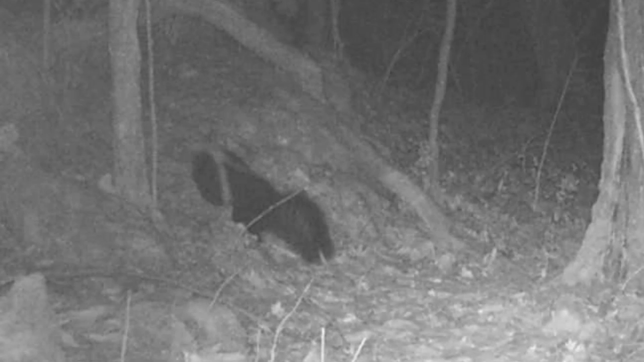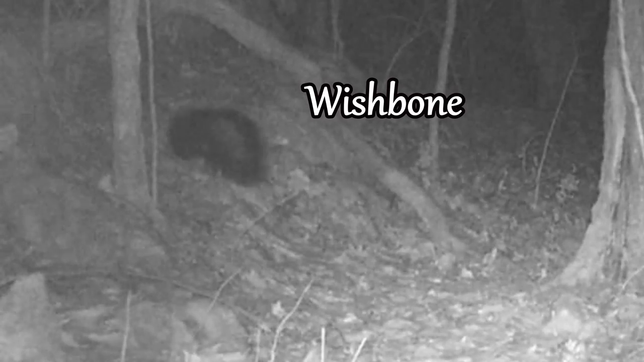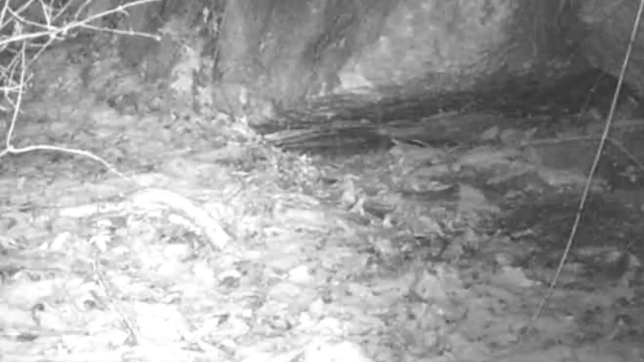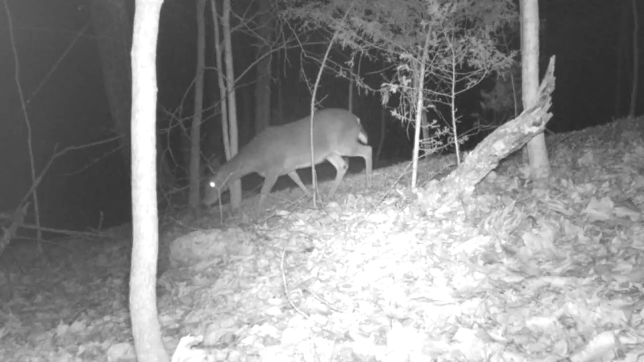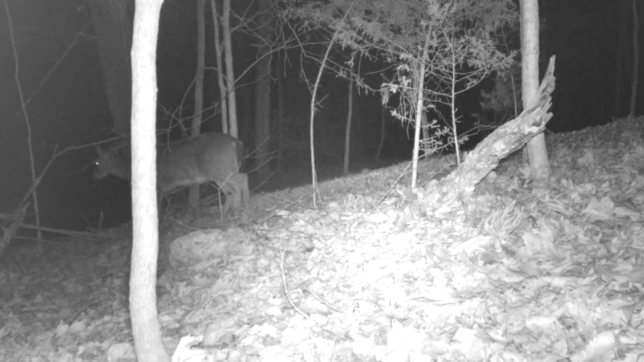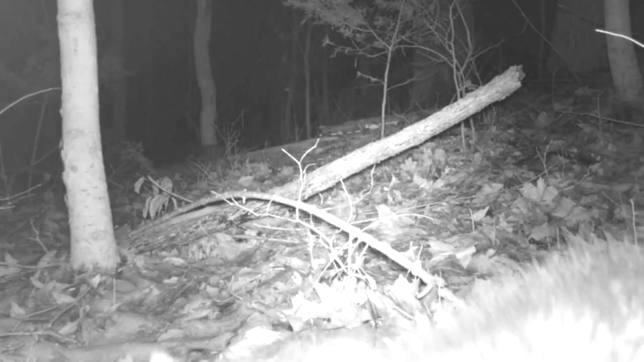Now there's a new one to the group. I call him Wishbone. Look at his markings on him. Looks like a wishbone. He's different from all the other ones. So there's a good selection of skunks around here, that's for sure. And they all huddle up under this rock when the weather gets bad. The old groundhog's been in there for over 2 months, hibernating. But life goes on in these old woods, even in the snow. These animals live hard.